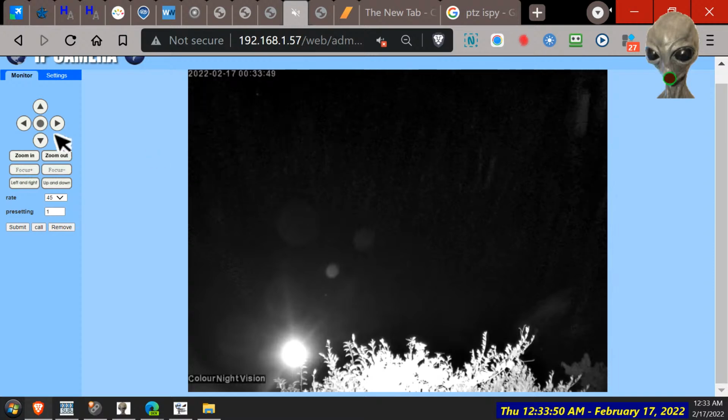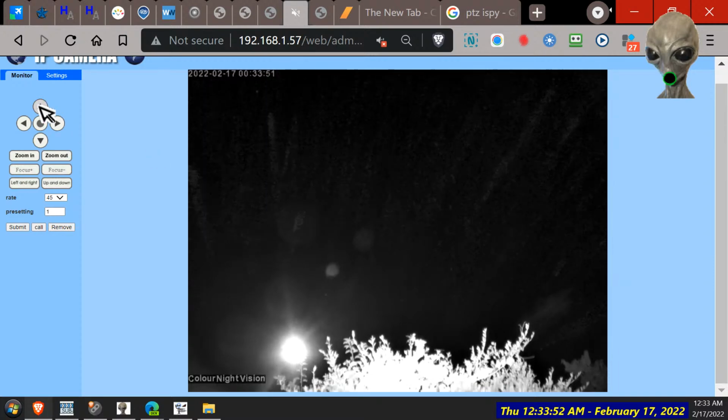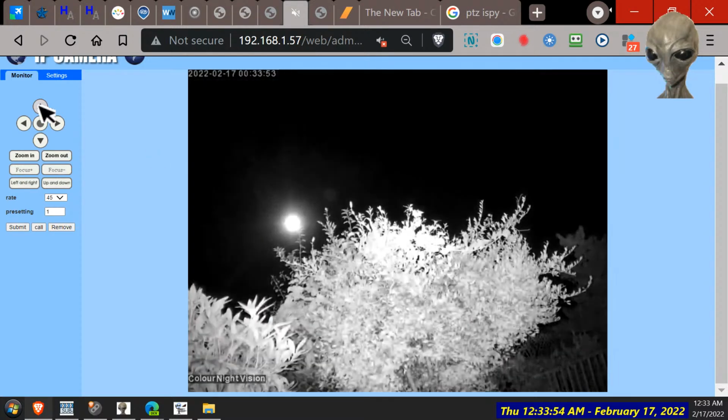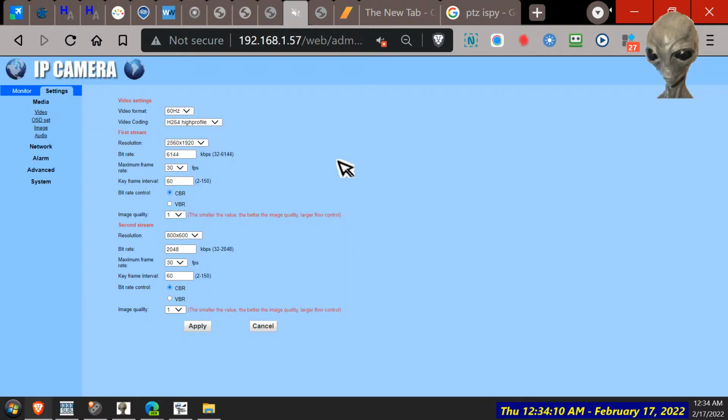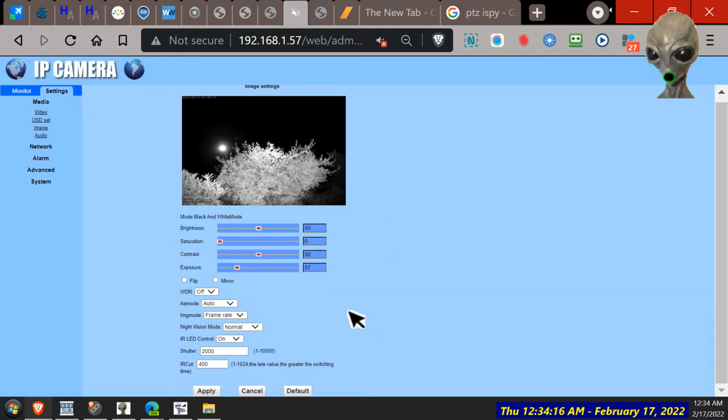So that's got to be the moon. We finally got there, and it was that low down. Okay, so what's it look like in colour? It'd be time to wrap up. Yes, we finally got a moon, and the battery lasted really good. I didn't expect it to be so good.